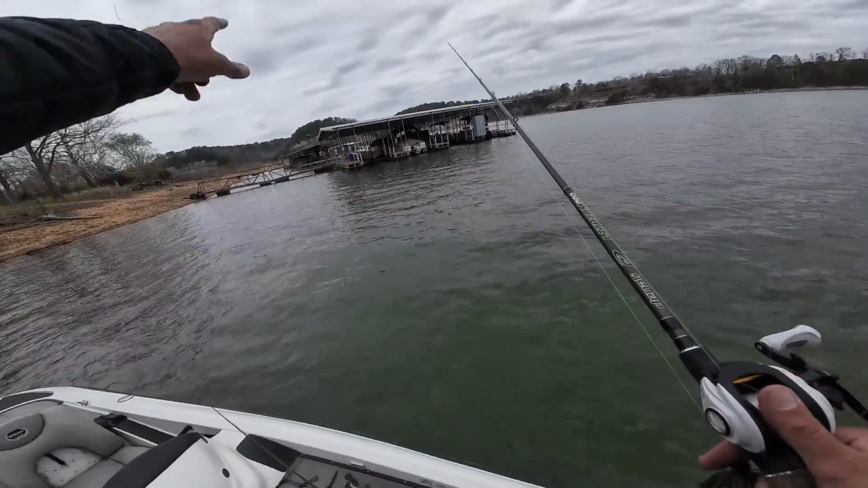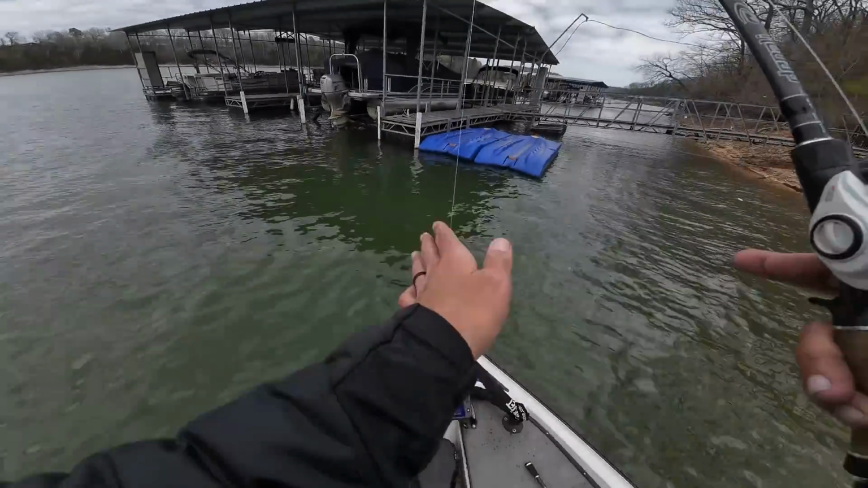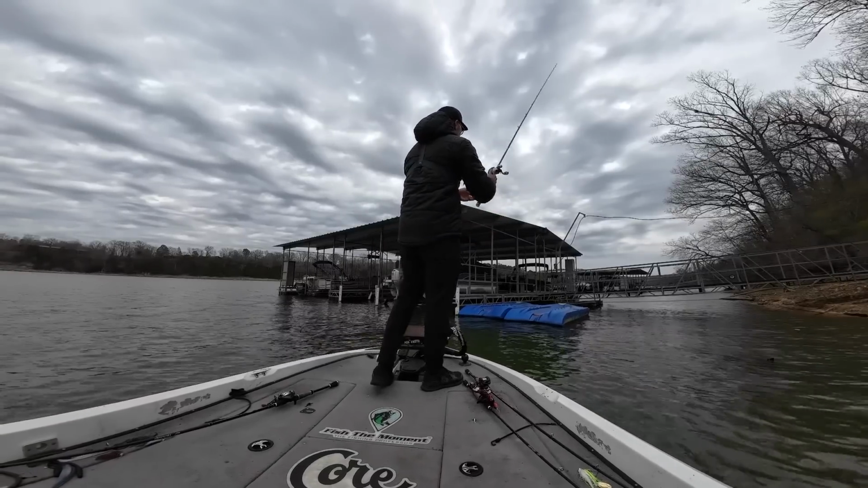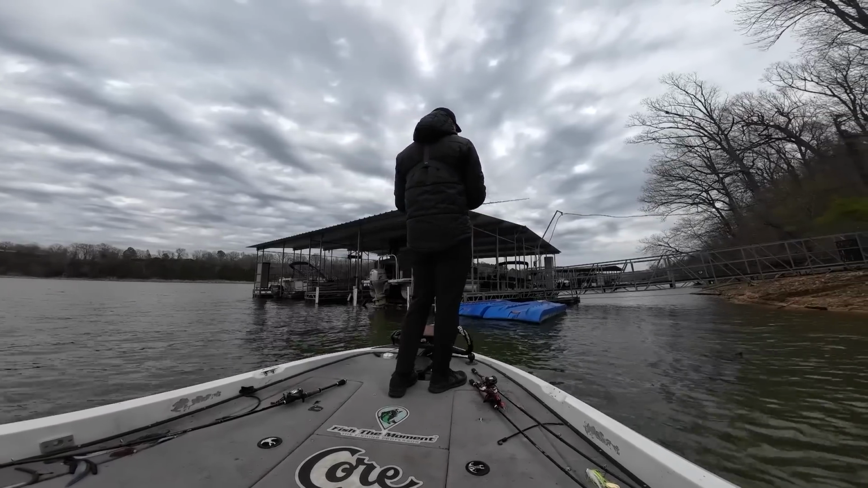Okay, so we're here at another boat dock. I actually just fished 3 more docks down this stretch in front of the one where I just caught that nice fish and didn't get a bite. But we're on another dock here that's on a little bit of a rock transition. It's more obvious, so I didn't mark it on Google Earth. But I want to show you how I approach these boat docks when I'm trying to target them. And hopefully we can get bit on this one.